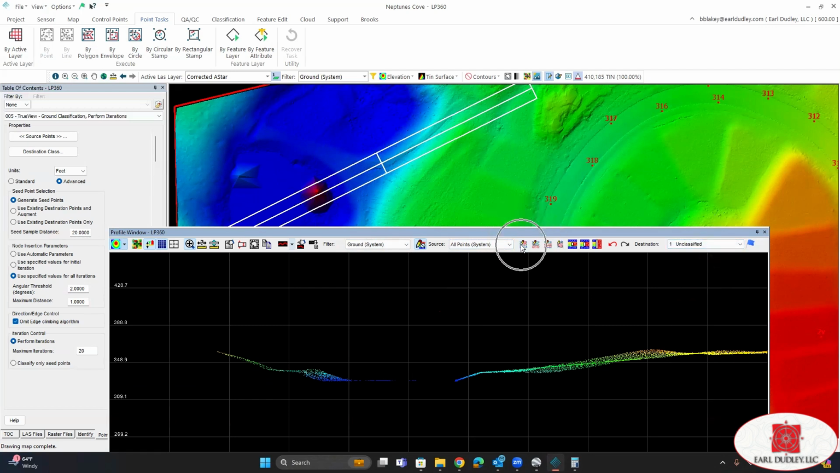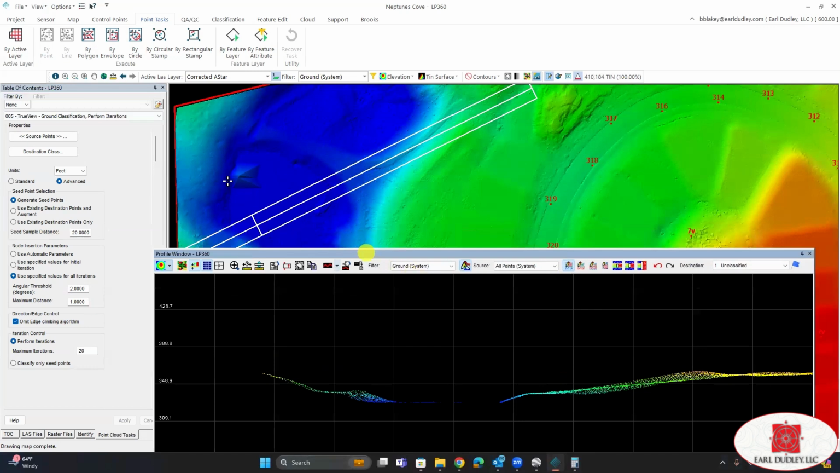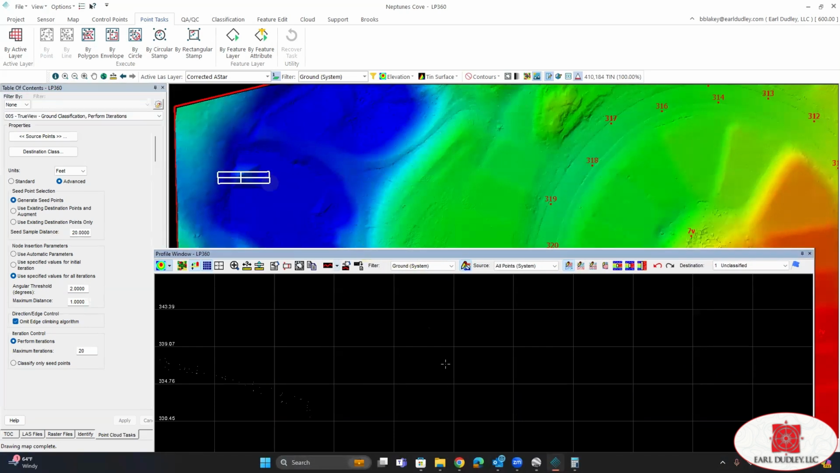Next, we want to select the classify above line. And there's the point we want to get rid of. So I'm going to left click, draw a line underneath it, double left click, and then I'm going to hit the number 1 key on my keyboard. And now that reclassified that point as unclassified. So I'm going to go through here and real quickly clean the rest of this up and we'll be ready for the next step.